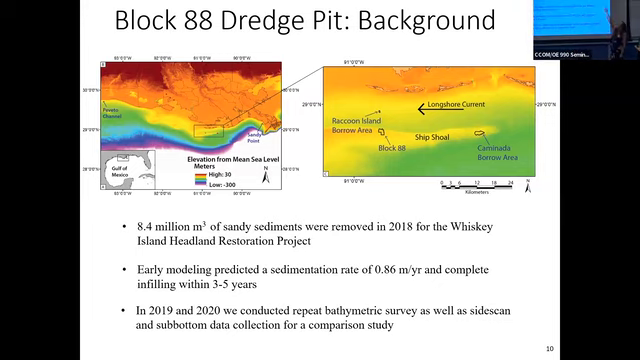Since then, they've excavated Caminada Borrow Pit, which is significantly larger. So anyways, Ship Shoal is one of the larger borrow areas on the coast. They're planning to continue to excavate it. And so this project was looking at how accurate we were with our modeling and if that continues to be a reasonable place to collect sediments.